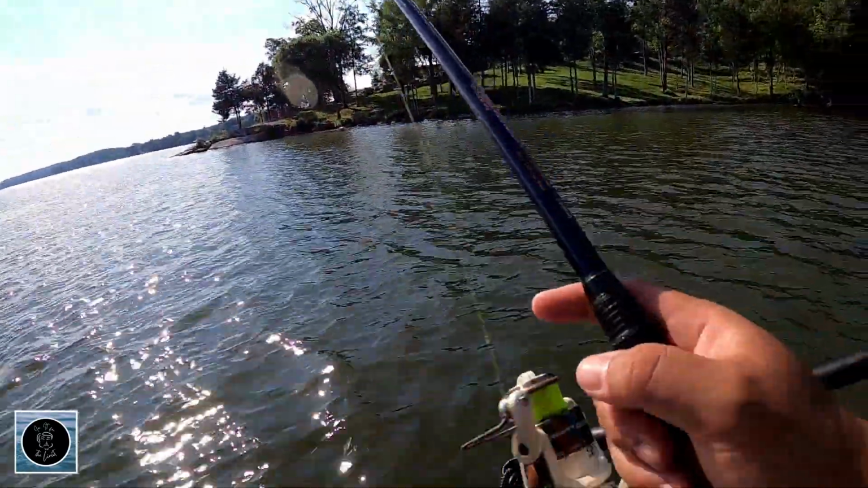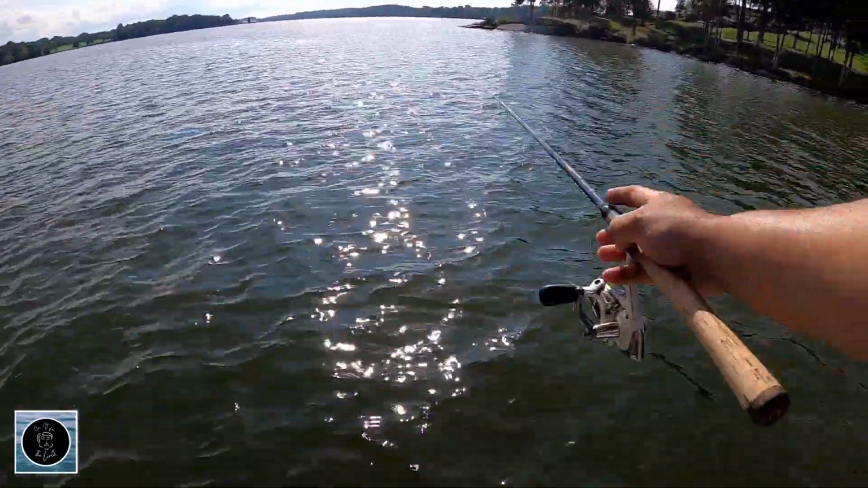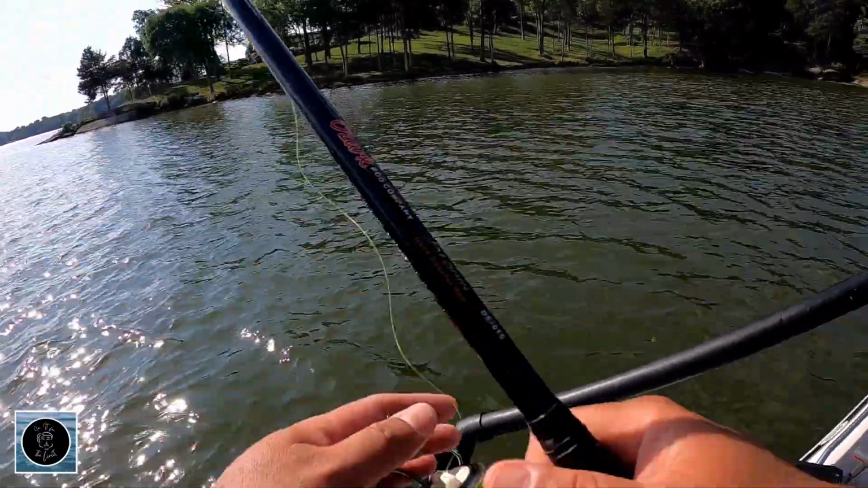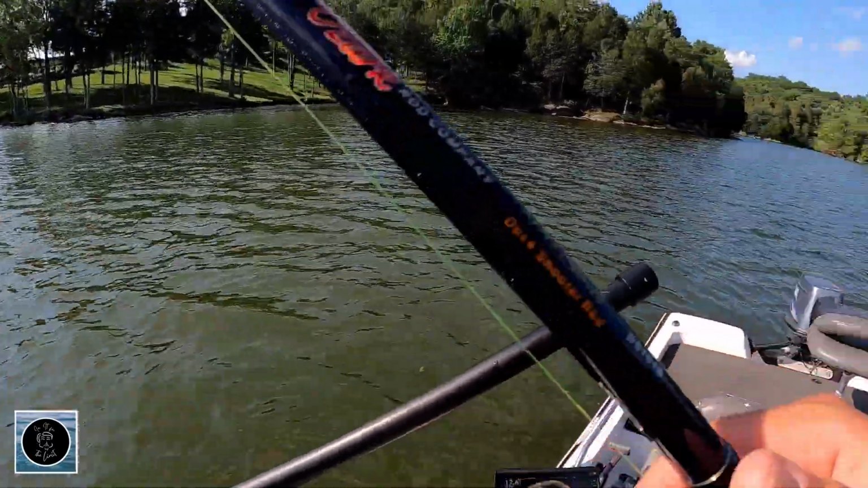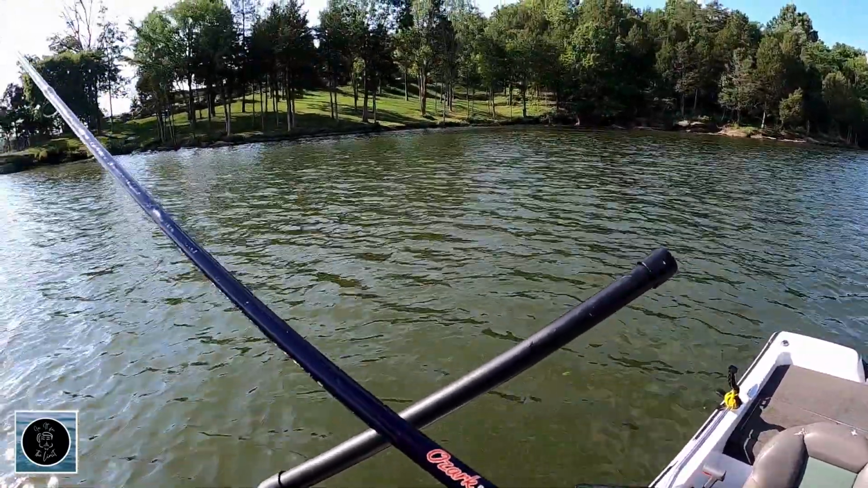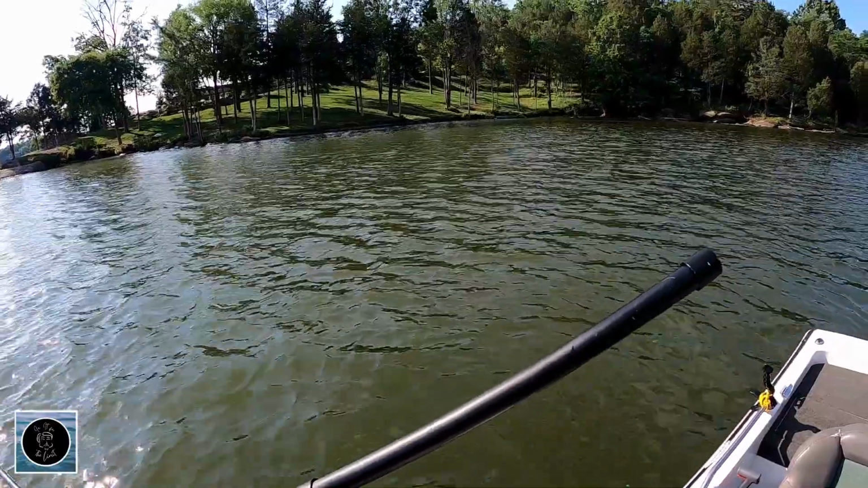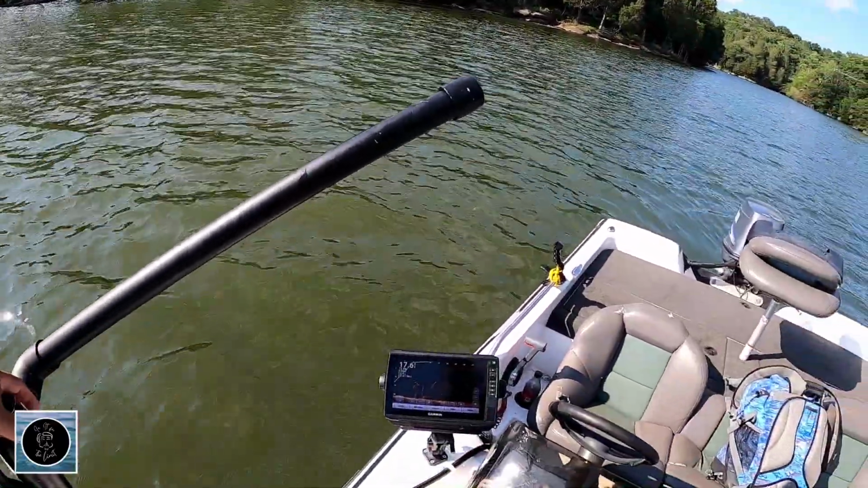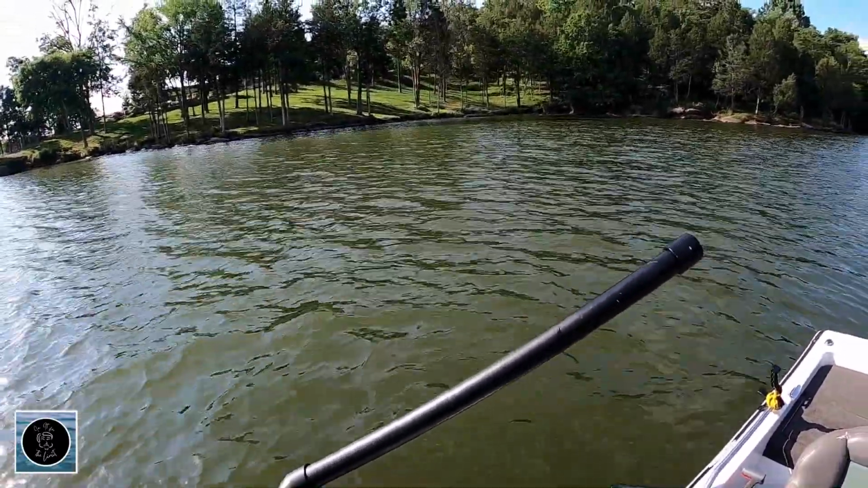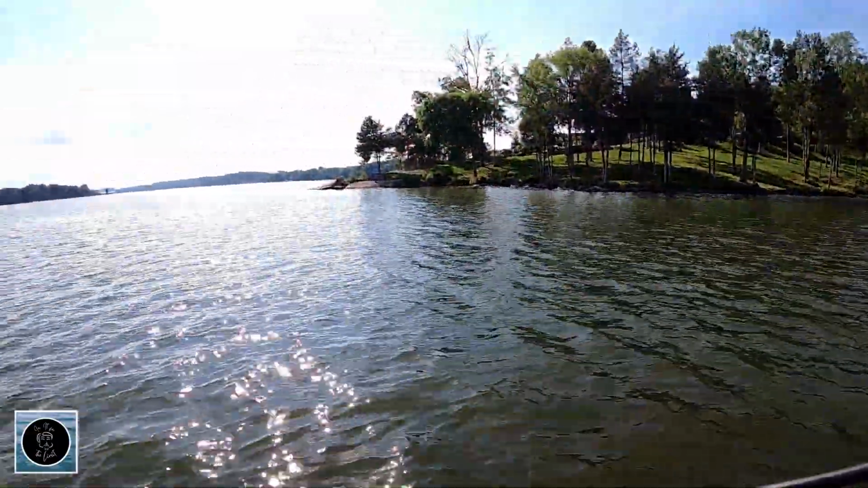So sometimes when you get a mixed bag like this, crappie will push off to the bottom. I like pulling them off the bottom anyways. A lot of times they're bigger. You stand the risk of getting hung up though. See if these guys on the bottom want to play. Little one does. Let's see what the big one does. Yep, there we go.